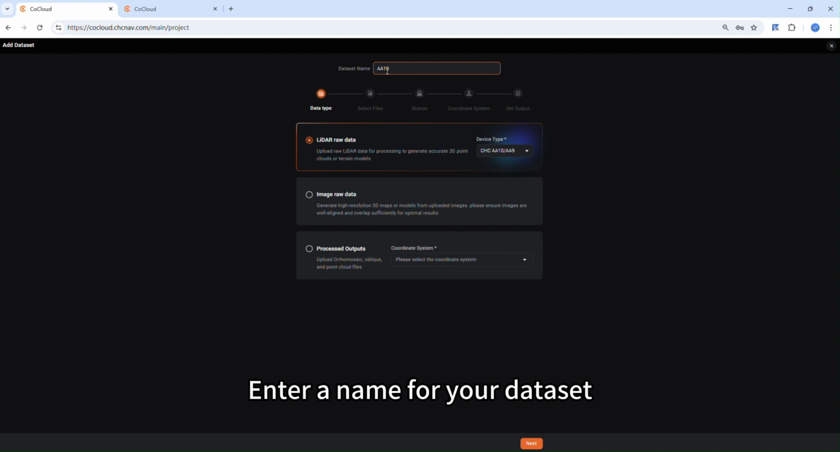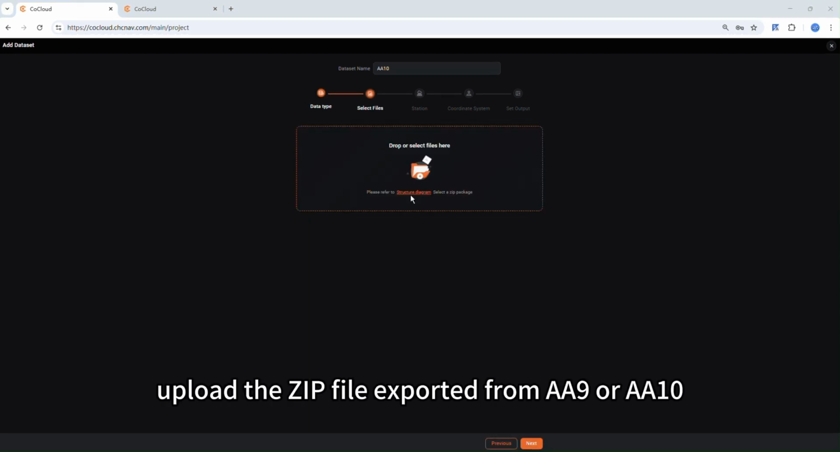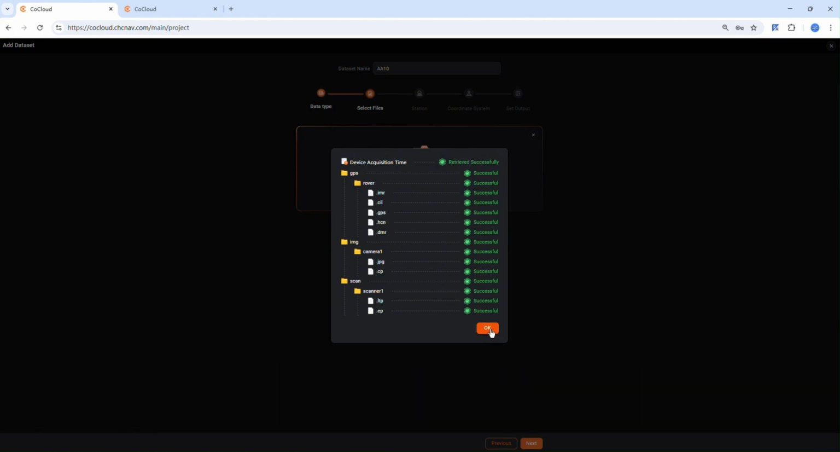Enter a name for your dataset. Then choose LiDAR Raw Data and select AA series as the data type. Next, upload the zip file exported from A9 or A10. The system will automatically validate your files and notify you if anything is missing.